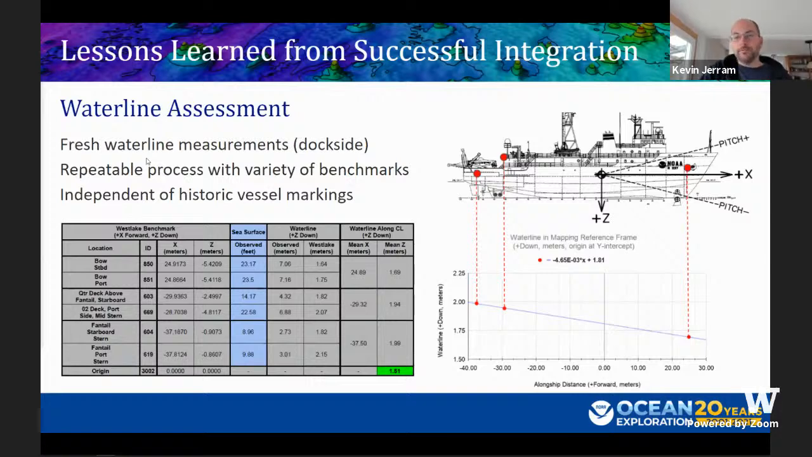Of course, when you do a survey in dry dock, you don't have a good waterline assessment. We did some dockside testing to establish waterline in the mapping system reference frame, which is nice. It separates that from the historic markings on the vessel, like the draft marks. This gives you a repeatable process that you can go through if the vessel loading changes.